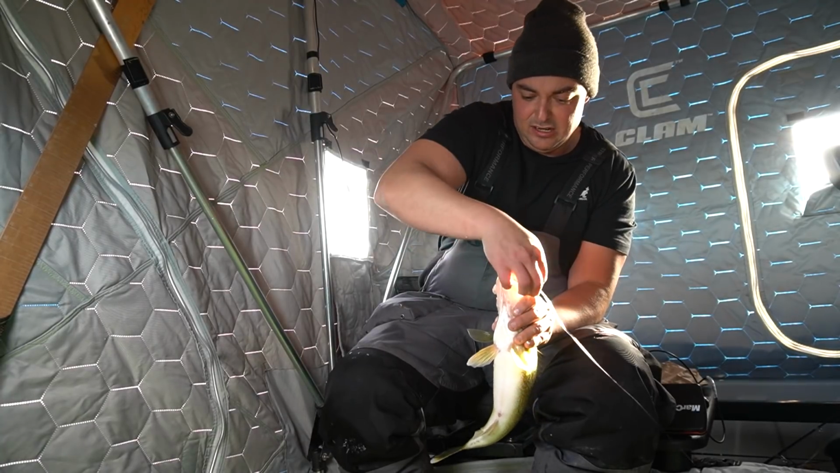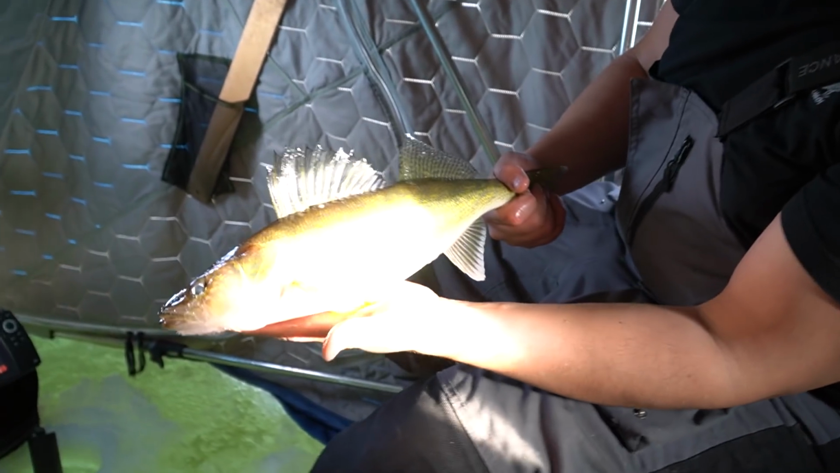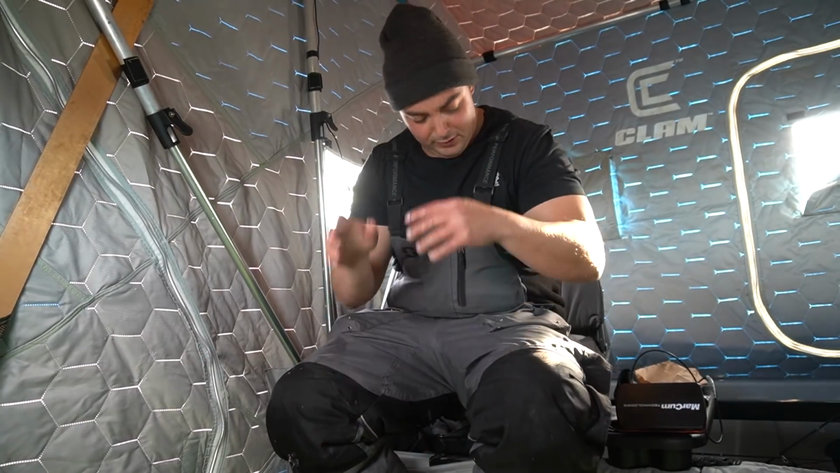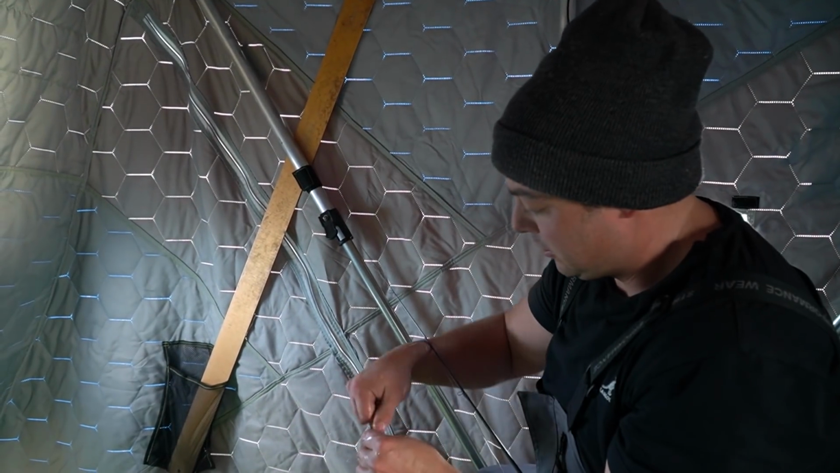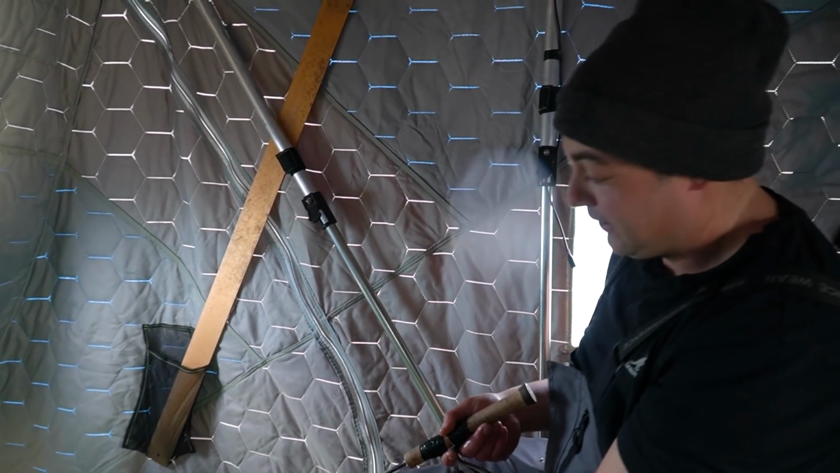Oh. Wow, they're just inhaling this Berkley snap jig. This little chunker. My goodness. Beautiful. Get out of here. Alright. New spot looks good. Let's get another one. Whew, that was exciting. If that doesn't get you fired up, you better check your pulse.